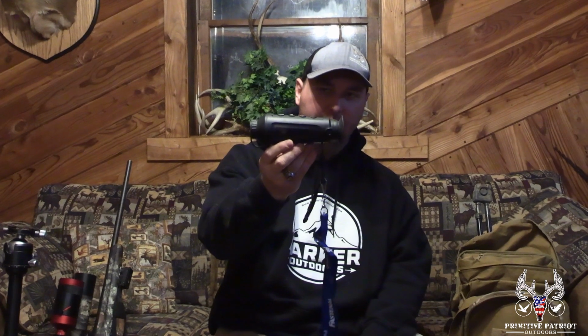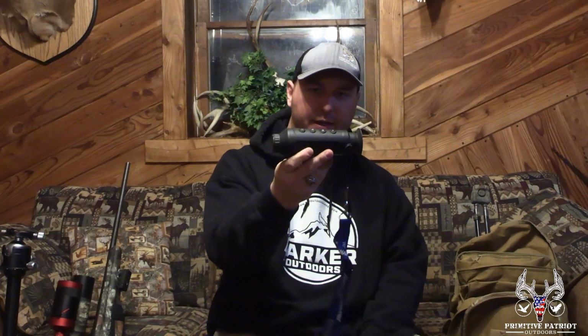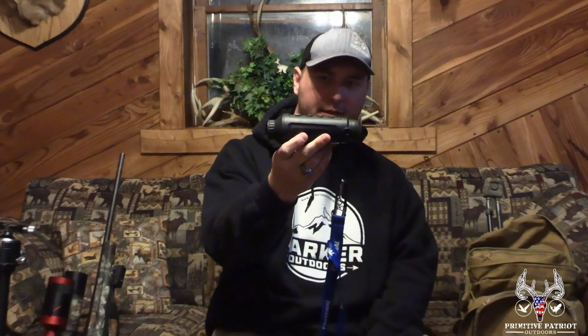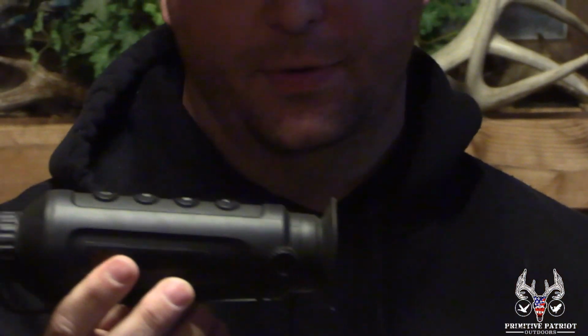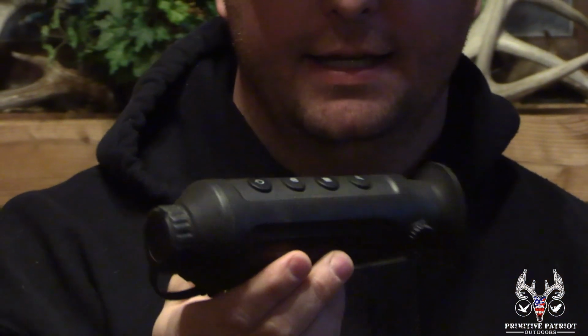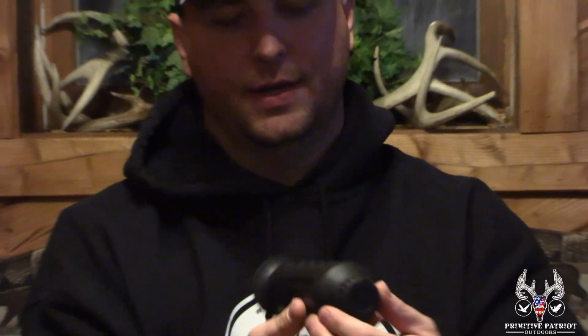Just last year, I upgraded to a thermal scanner. This here is the AGM Taipan TM19-384. So what do all those numbers mean? The 19 means that's the objective lens, so it's a 19 millimeter objective lens on it. And the 384 is the core. There's multiple different cores out there.